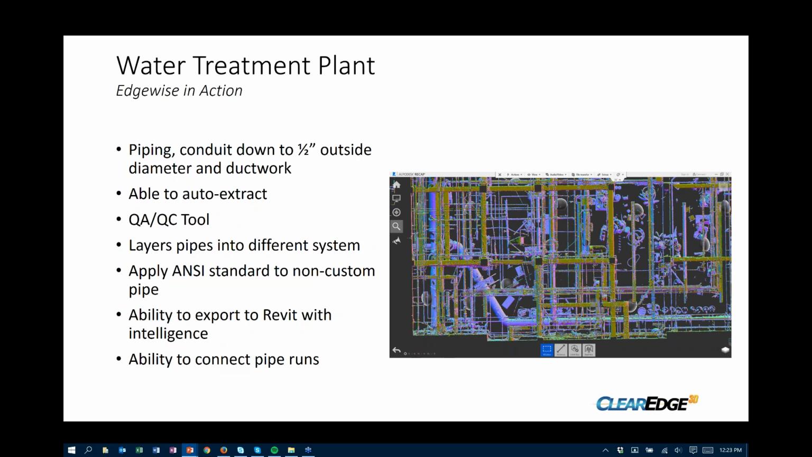Another thing we find very useful is the ability to layer our pipes into their appropriate systems. So in this particular project, we actually did go through and identify all the systems for them. By being able to put those on the different systems, and then, as we'll talk about in a minute, exporting it out into Revit, it automatically brings in those same layers into the Revit model so that there is some intelligence there. We did talk obviously a little bit about the ANSI standards there, which we'll talk about some more here as well.